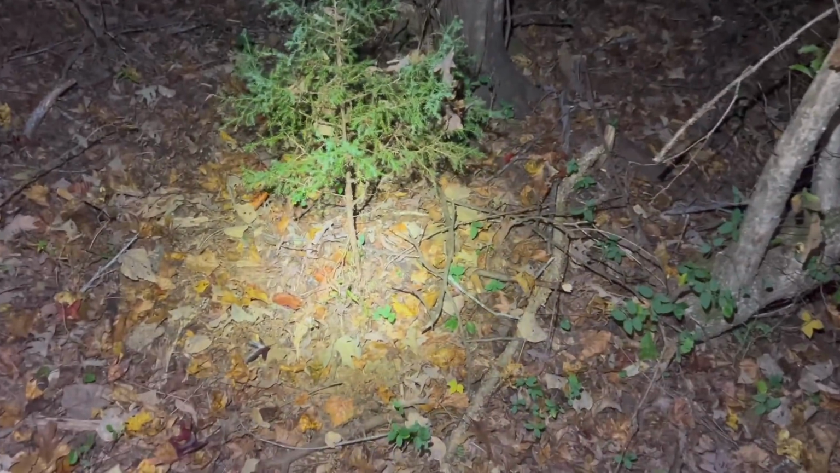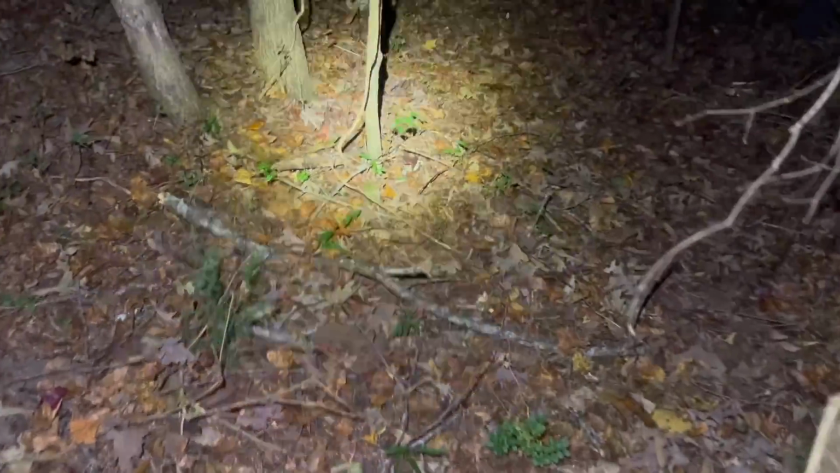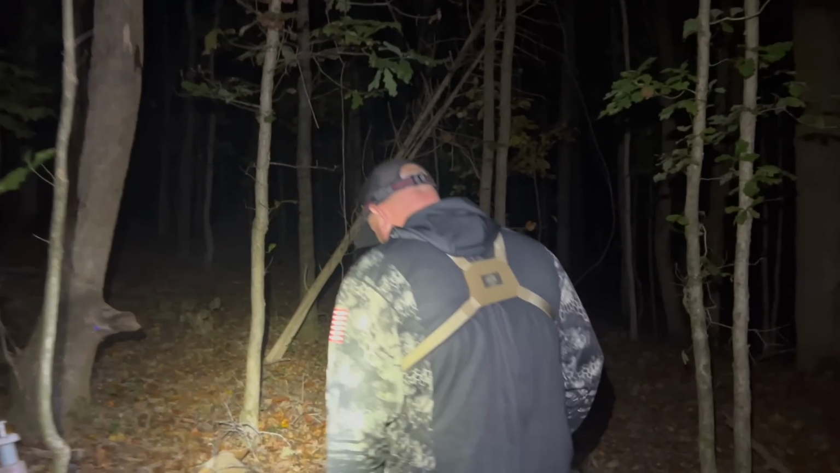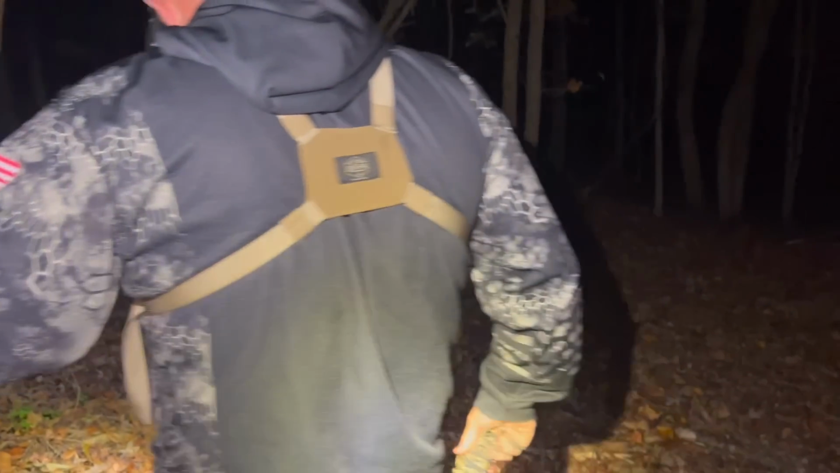And I felt pretty confident that I had seen that dog roll over and die or kick or start flopping or something. And we got him hit. We got to put a good shot on it for what we had to shoot it through. Yeah.